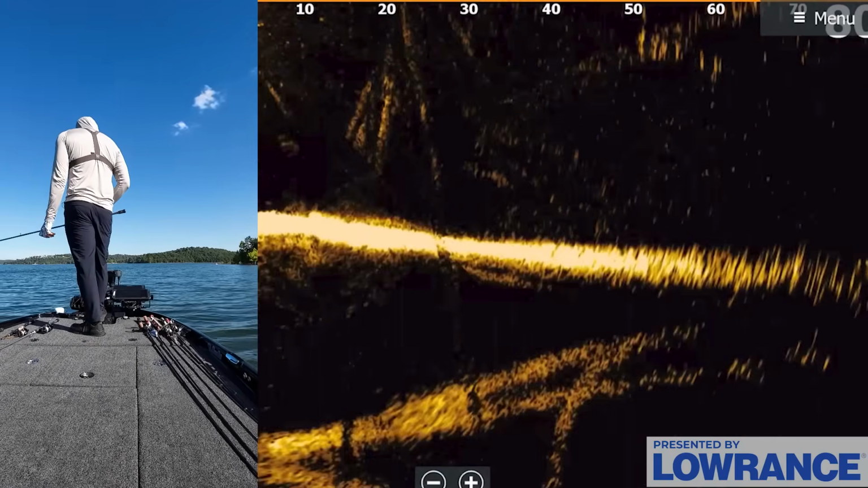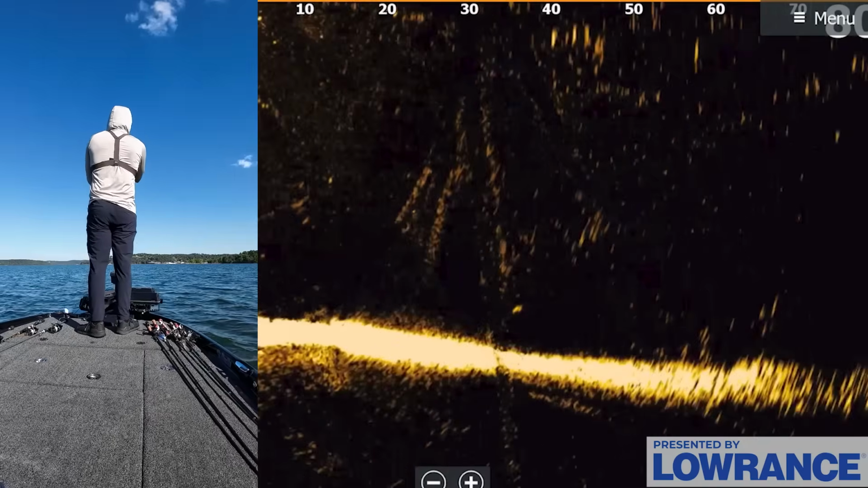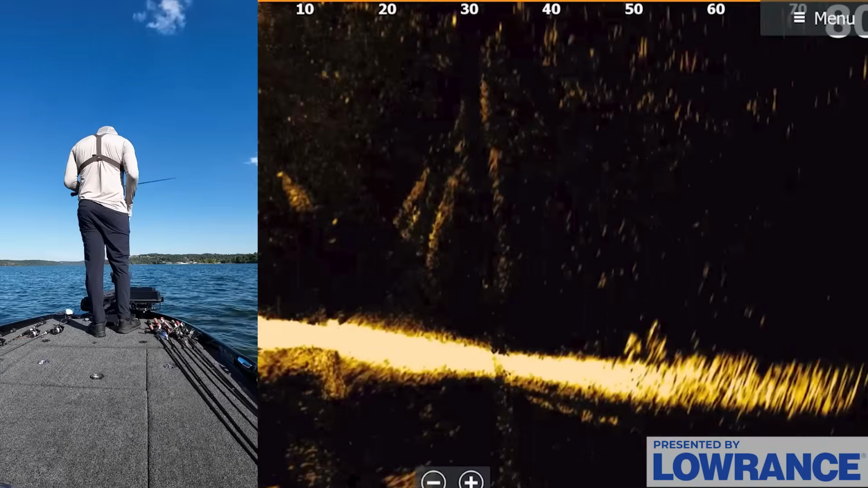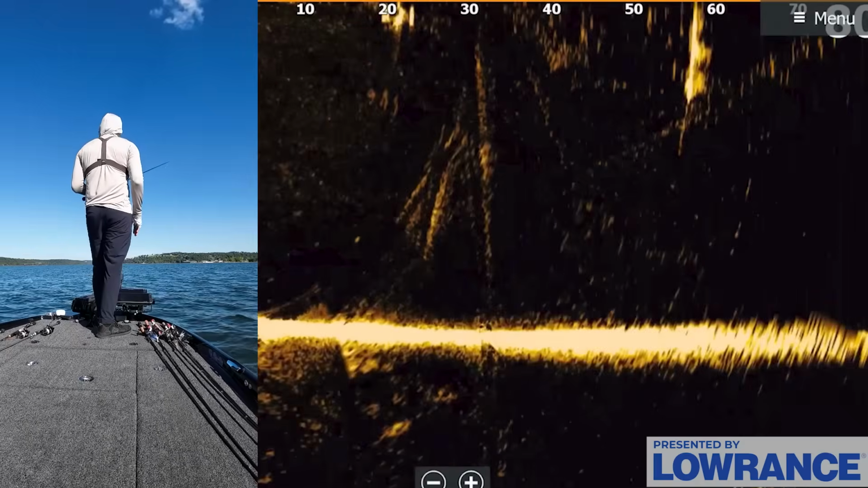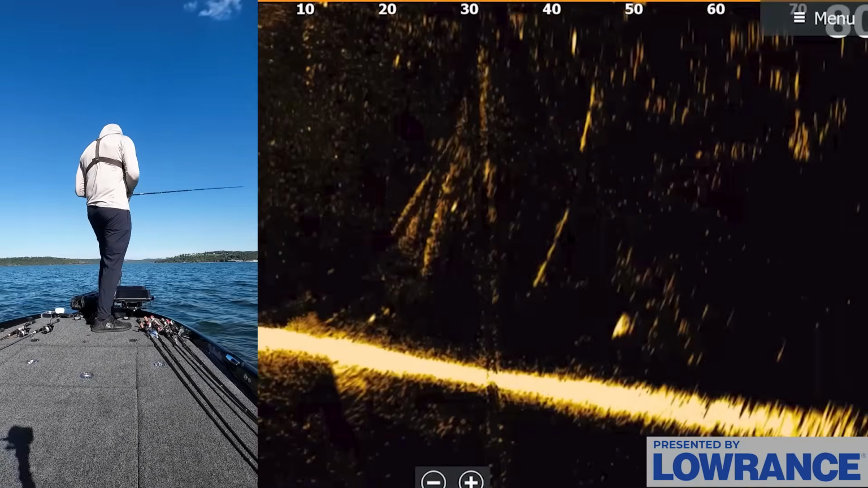So let's get over here. There's one more or a couple more rocky spots. Let's see if we can get another fish in the boat. Okay, last rocky spot right here. You see it out there about 60 feet away from the boat. Actually need to slow down a little bit. We're getting a little bit too close on it here. Let that jig fall down there.